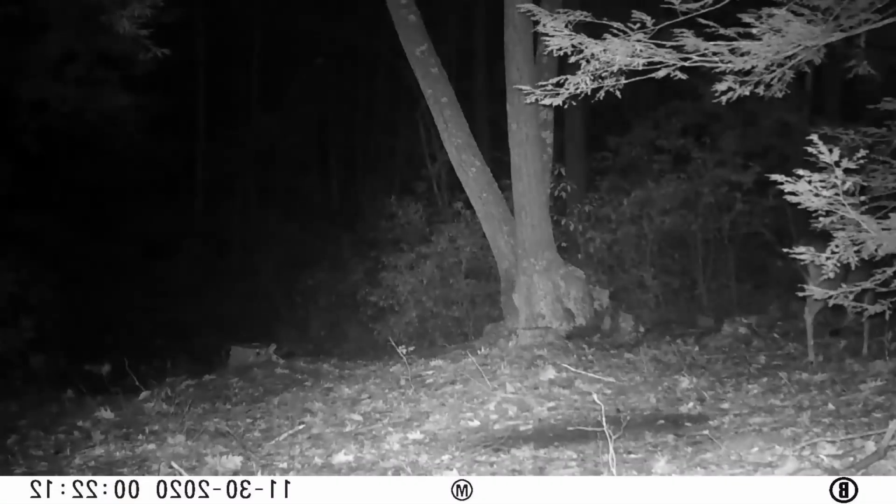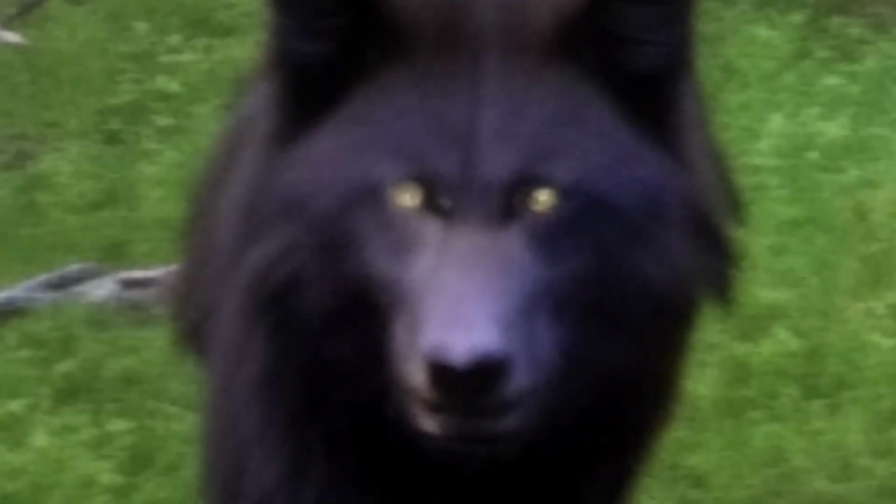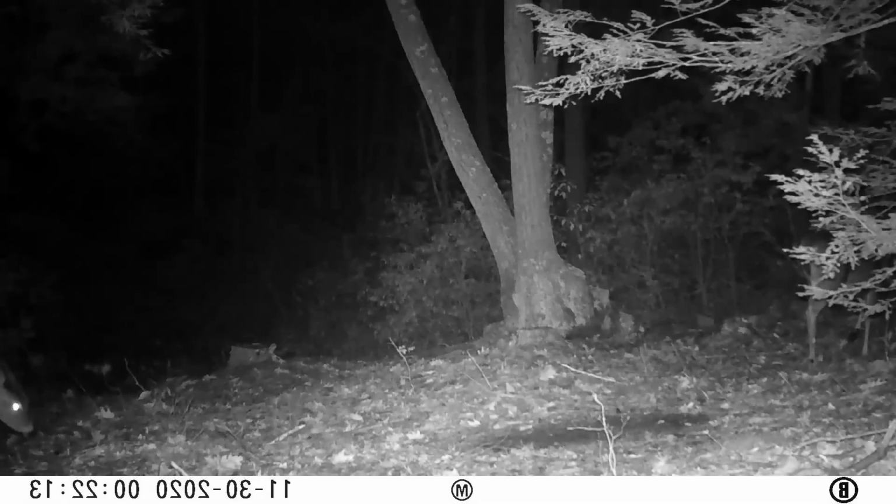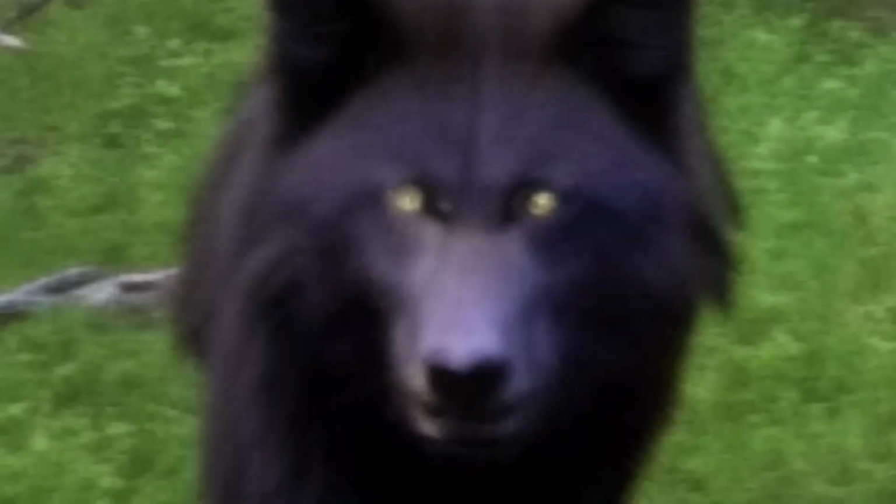Another intriguing aspect of the creature is its coloration. Gray wolves are typically a mix of gray, black and white, but this animal appears to be entirely brown, which would make it quite unusual. This coloration could also be due to the camera flash or the time of day it was captured. It was captured in the early hours, and the darkness might have added to this brown coloration. The location of the sighting is also worth noting.